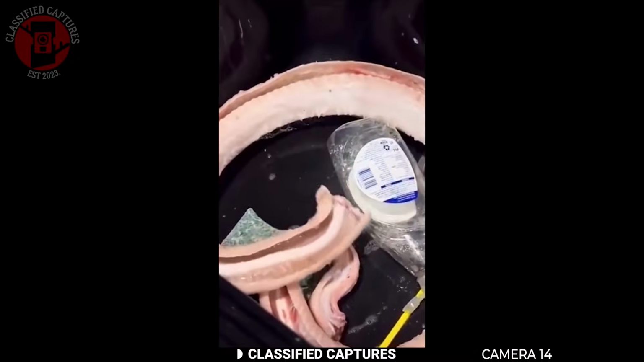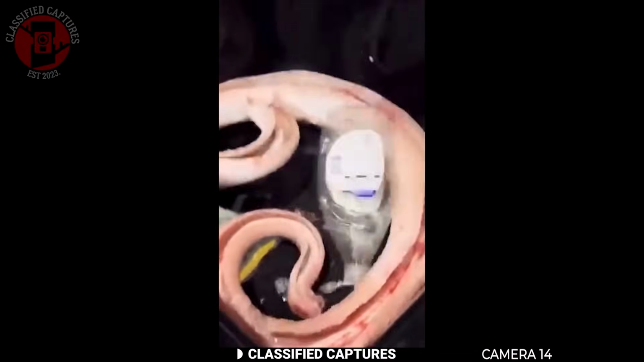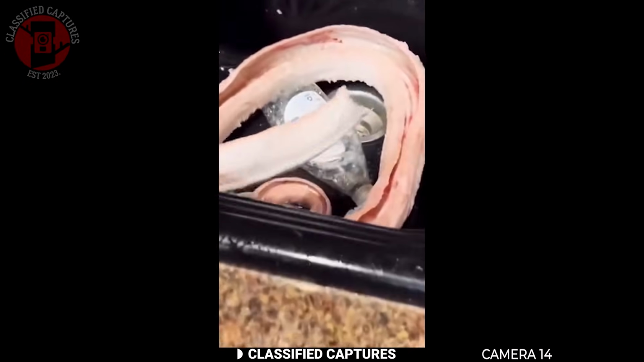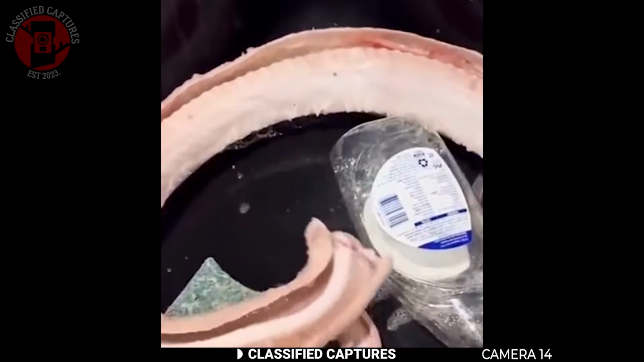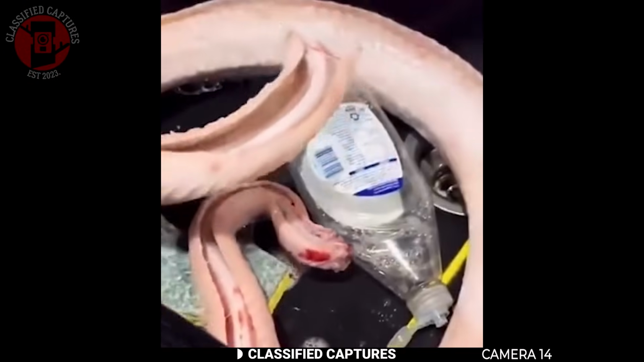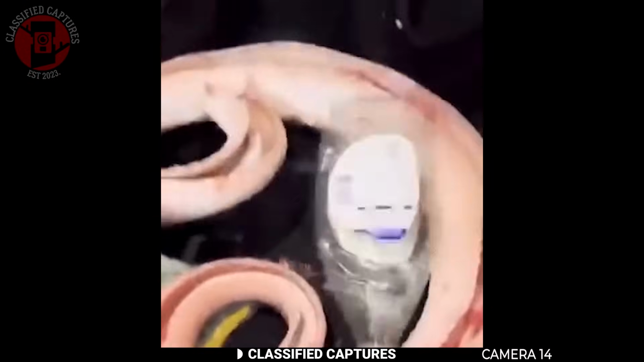What you're looking at here is a freshly skinned snake, completely stripped of its scales, head, and internal organs. It looks like someone was in the middle of preparing it for cooking, but the body is still moving. What's even more unsettling is how the body still seems to move, twitching slightly as if the snake were still alive. But this phenomenon isn't supernatural, it's actually a natural reflex reaction.